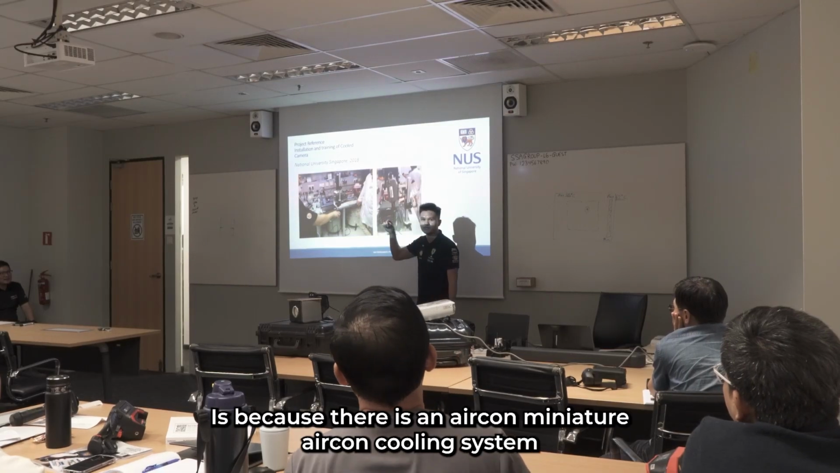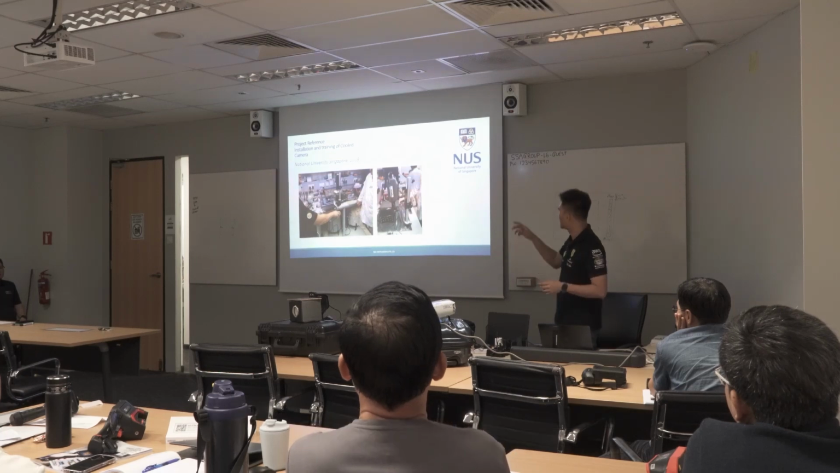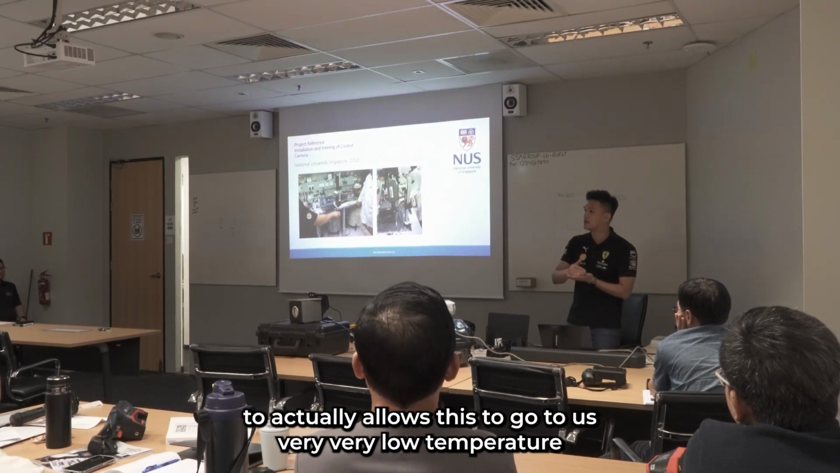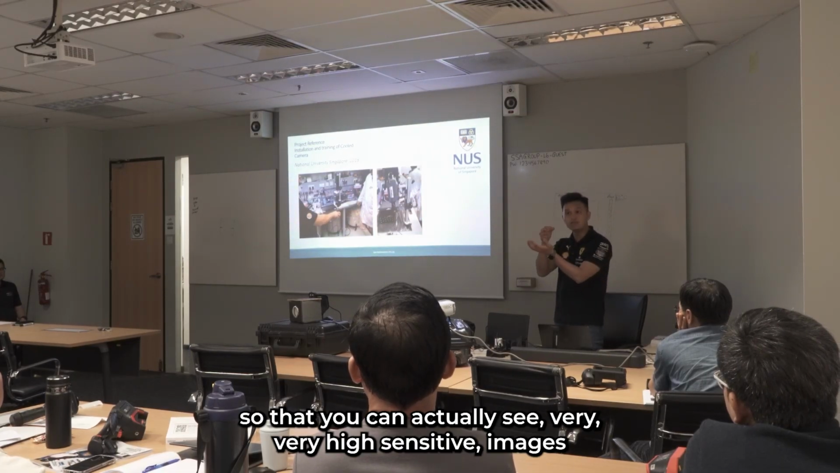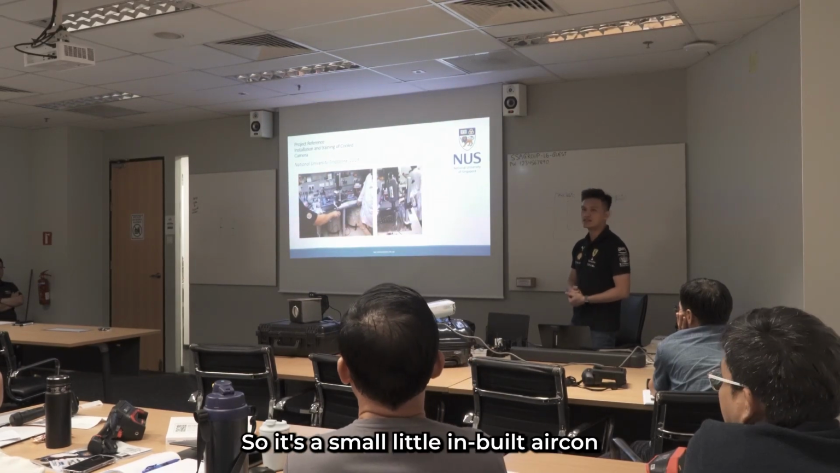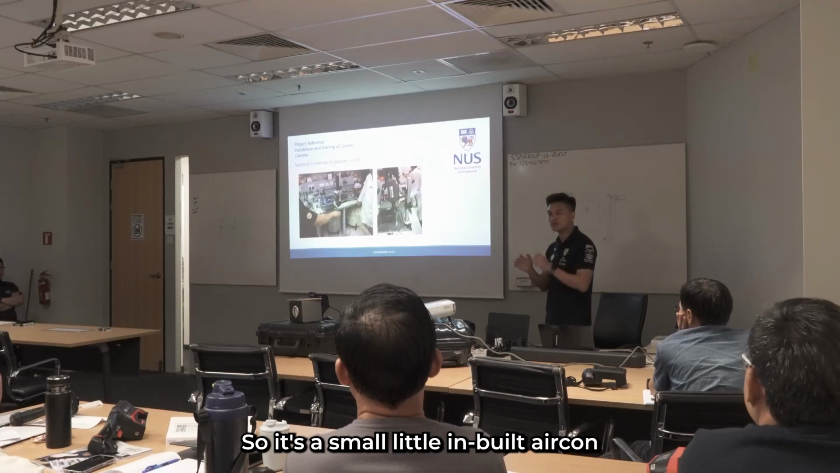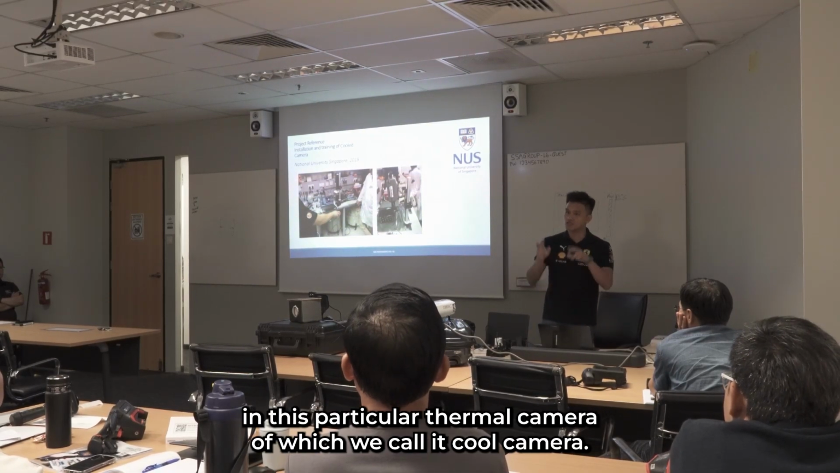It's because there is a miniature aircon, a cooling system, to allow this to go to a very, very low temperature so that it can see very highly sensitive images and also be able to see very, very small. It's a small little inbuilt aircon in this particular thermal camera, which we call the cooled camera.